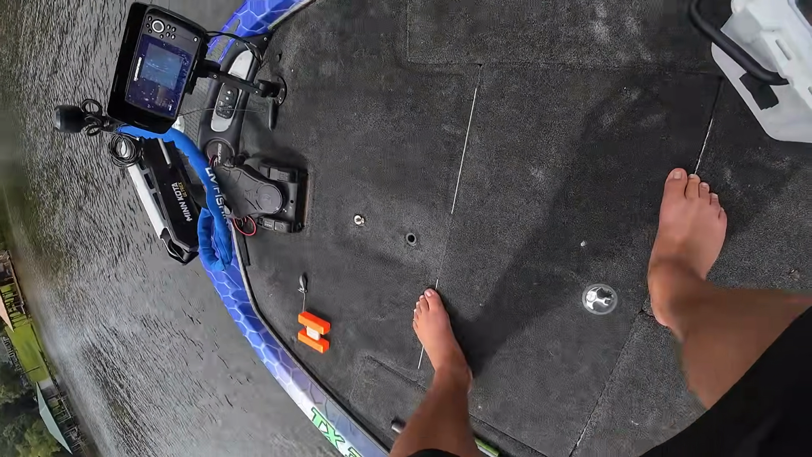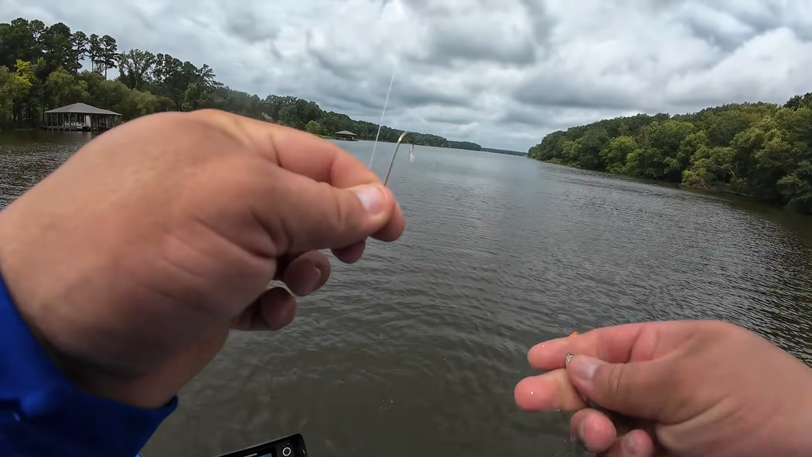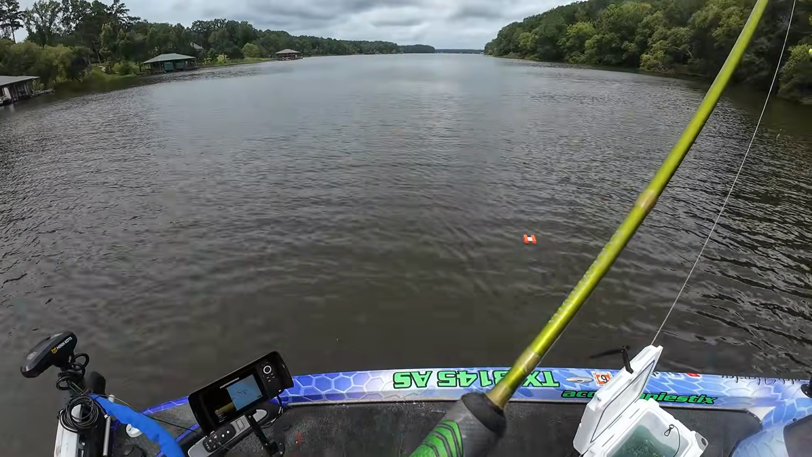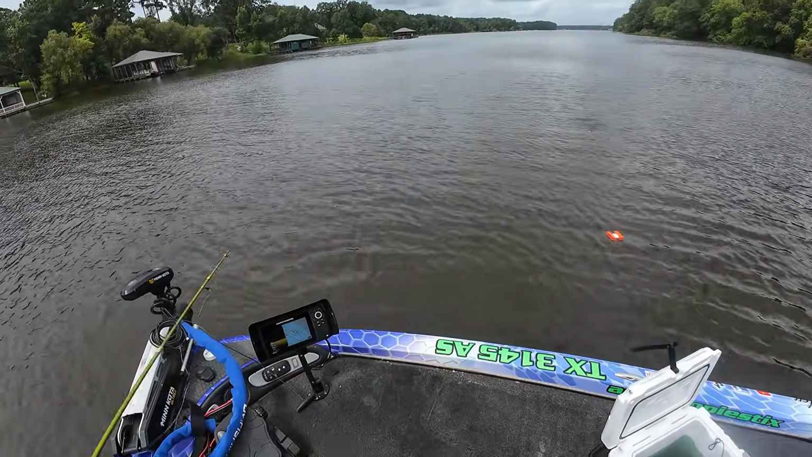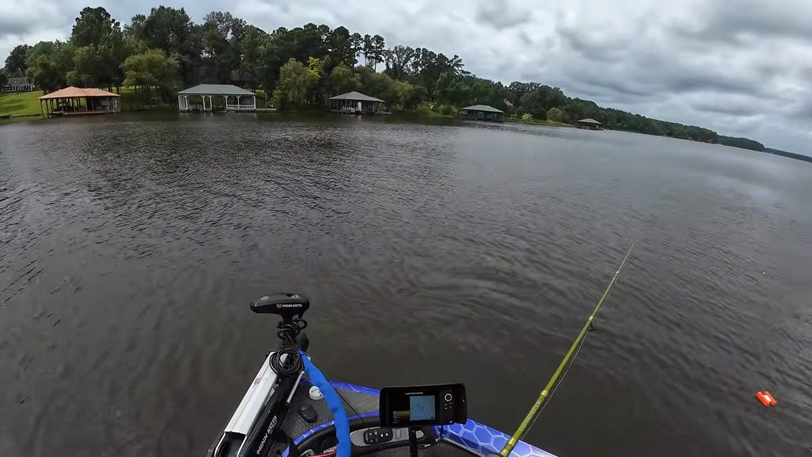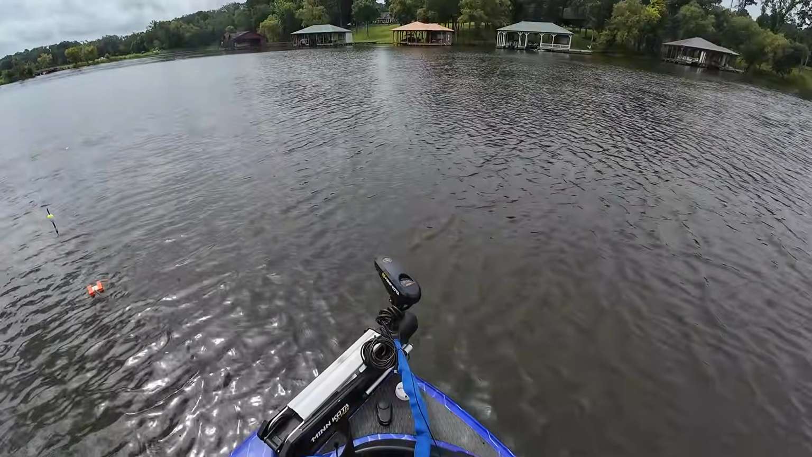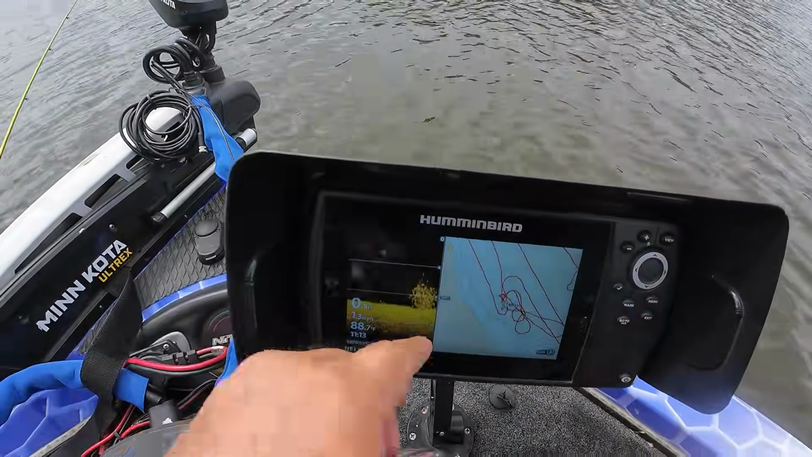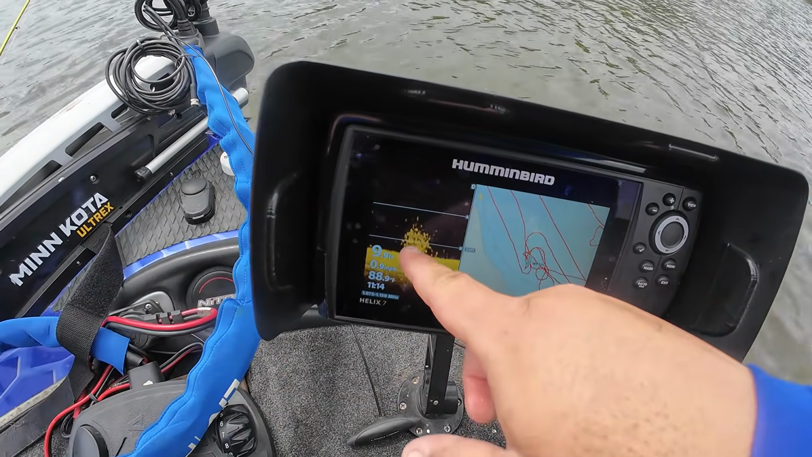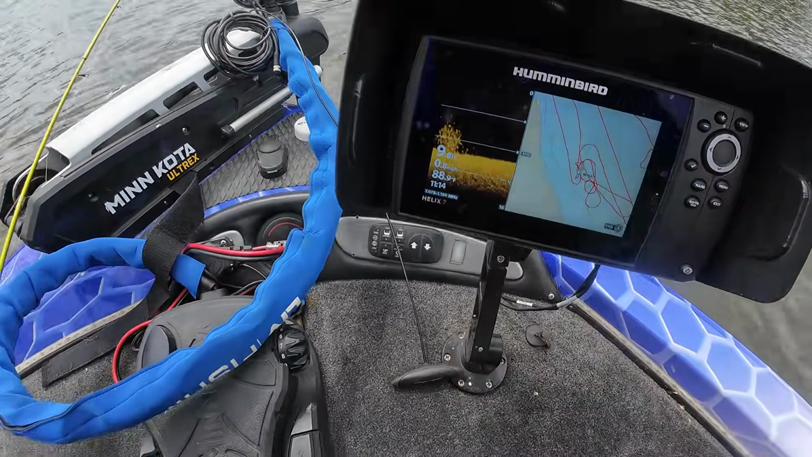I said I'd catch one more, but hold up, hold up. Guys, this little bitty piece of structure, once I get done with it, I'm gonna go back over it and show you what it looks like. And it's not much. That's 4 fish we've caught off of it. Look at this, guys. This is it right here. This little piece of structure has produced 4 crappie, 2 keepers, 2 non-keepers. And there's still fish on that pile.